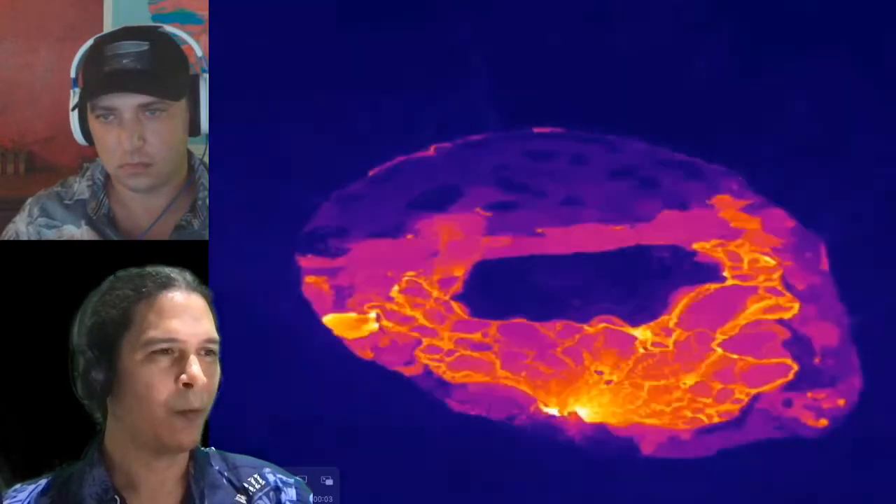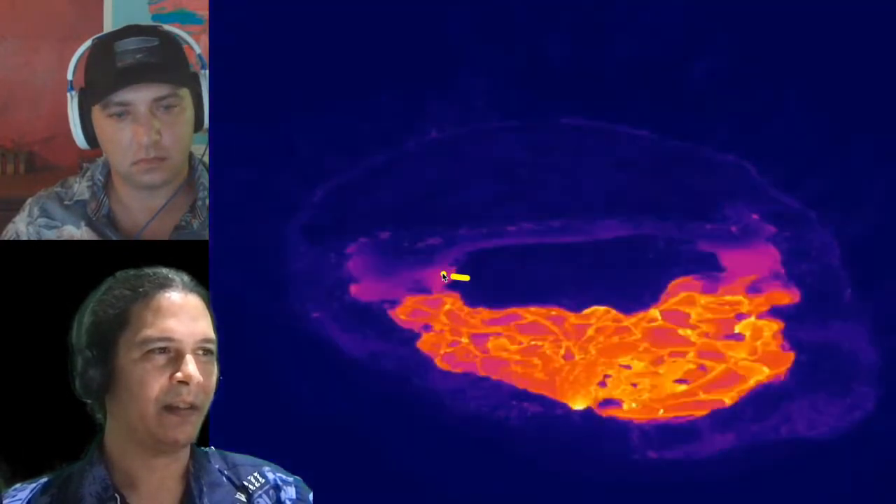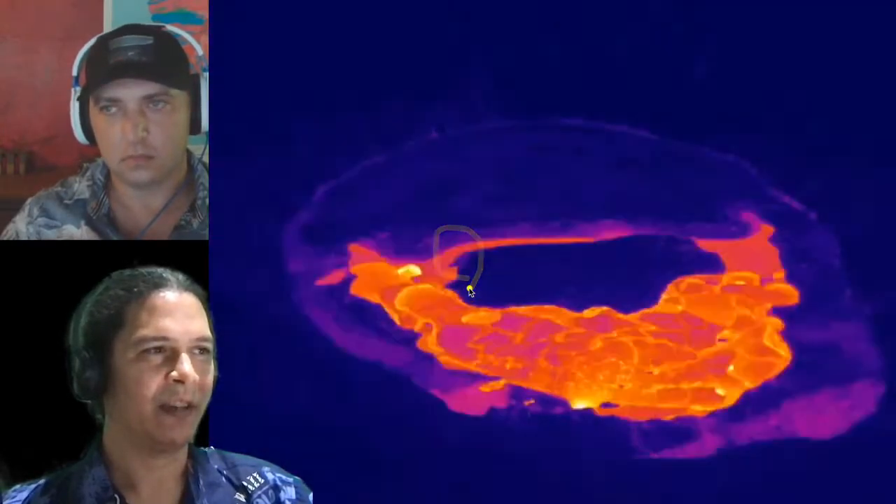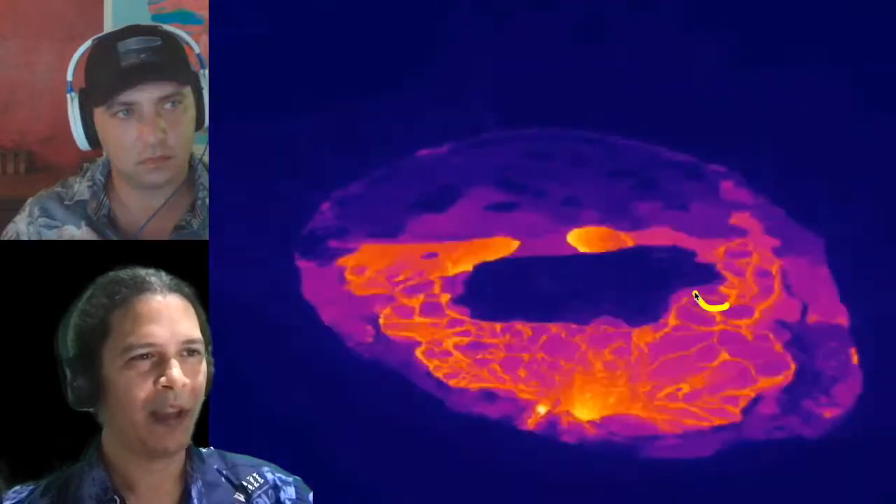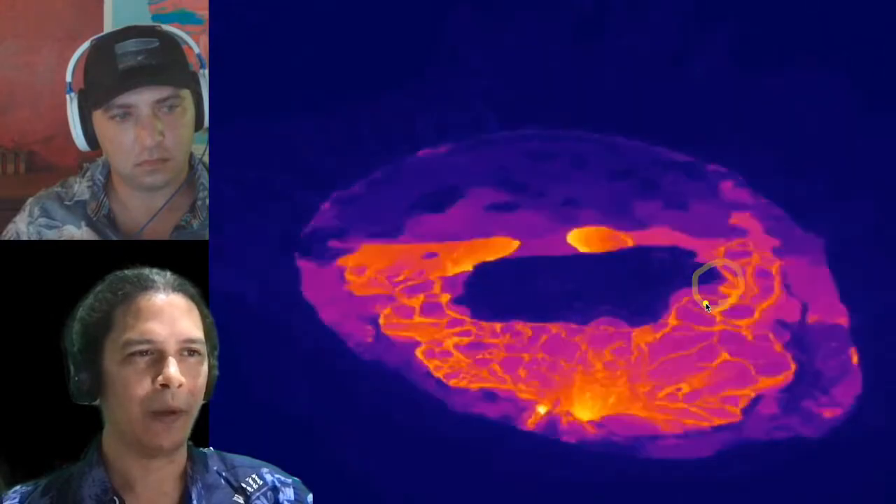All right, so that's just one view of it, right? One thing I wanted to point out is keep an eye on the island, and in close detail, even here at the end, it can be seen to be rising and even wiggling a little bit. Another thing we've been keeping our eye on is this feature on the knob here on the southern end of the island as well.